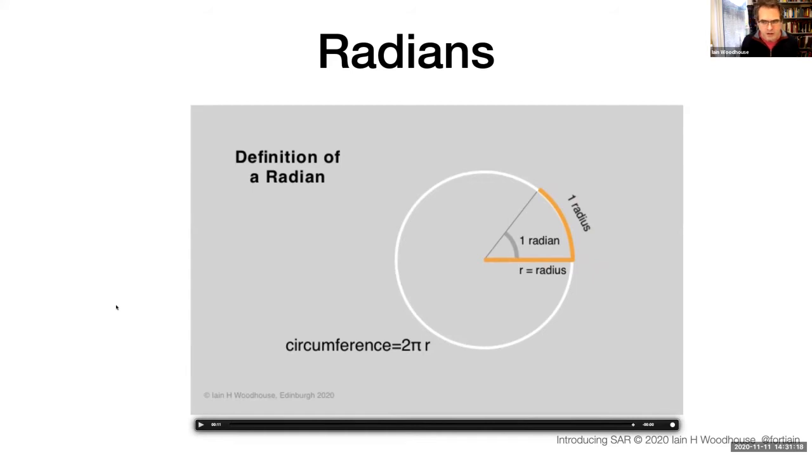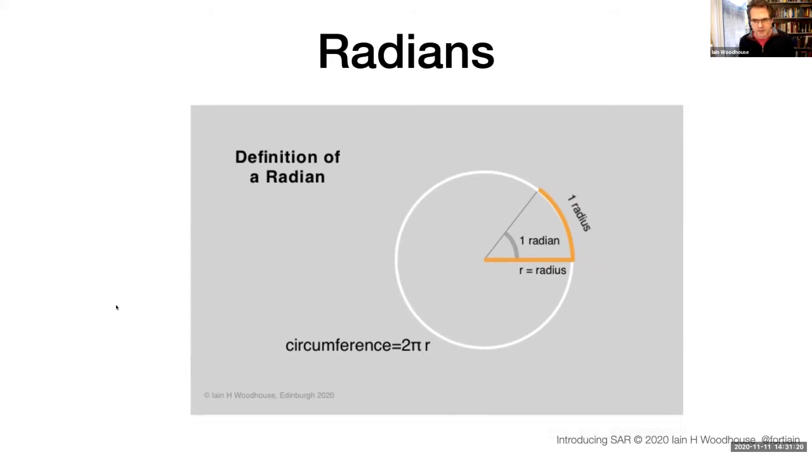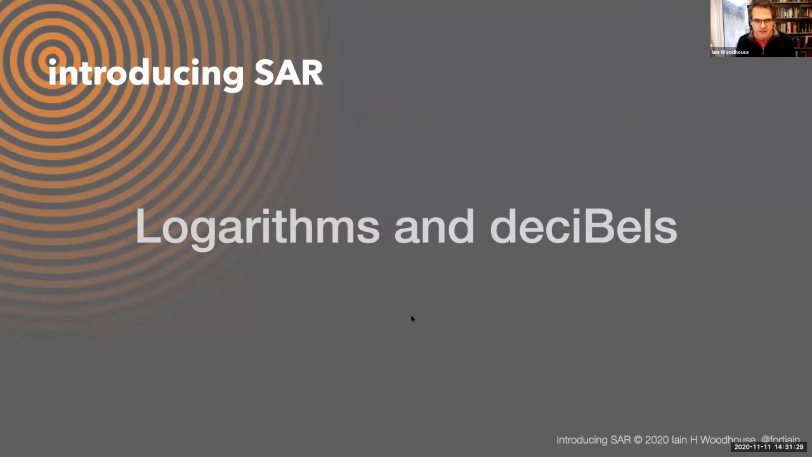And that will come up. It will come up in my diagrams. It will come up in textbooks and literature about radar, because people will default to using radians very often. So it's worthwhile you know where that comes from.